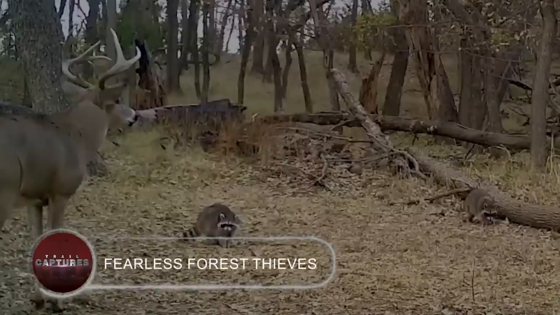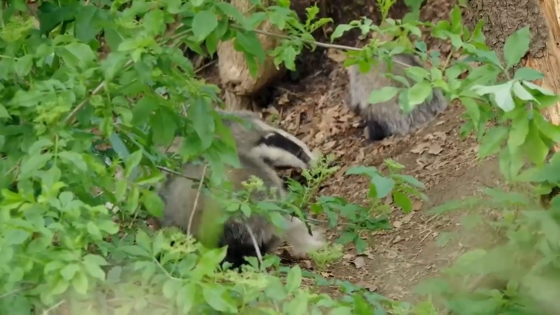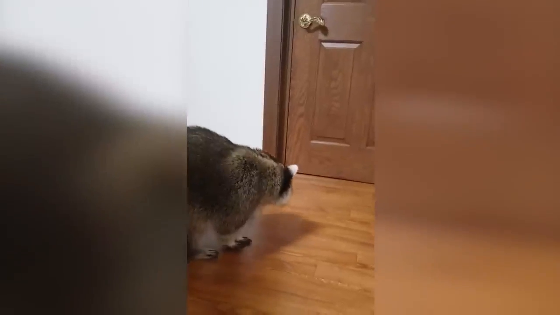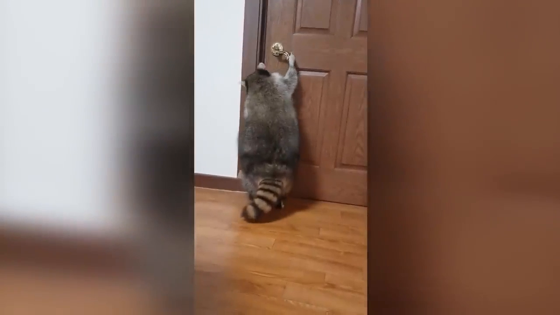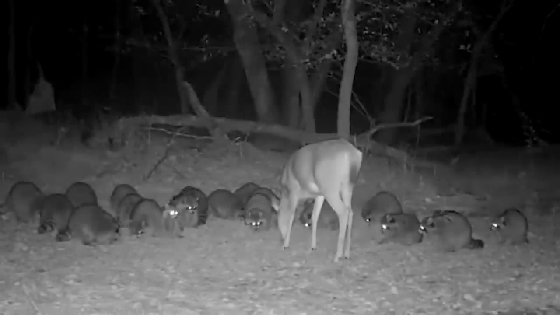Fearless forest thieves. These days, raccoons aren't limited to the grasslands and woods. They're now moving into cities. They are the best scavengers because of their skillful paws, which allow them to pick locks and unlock doors. Watch this trail camera video to see how raccoons find an abundance of food.